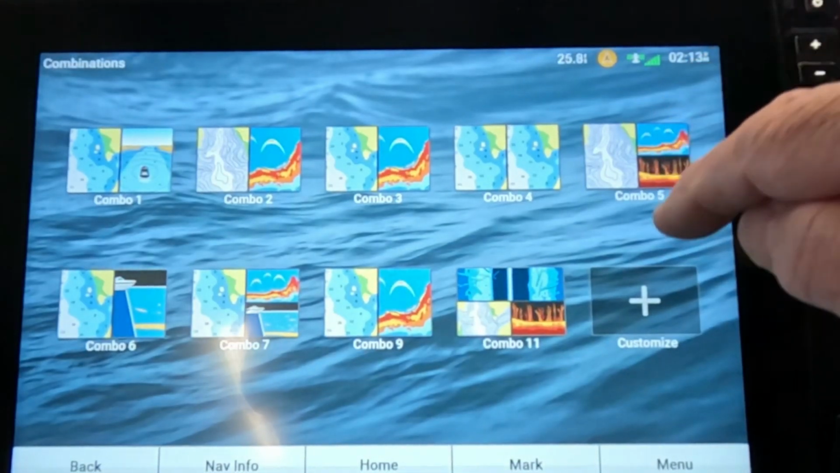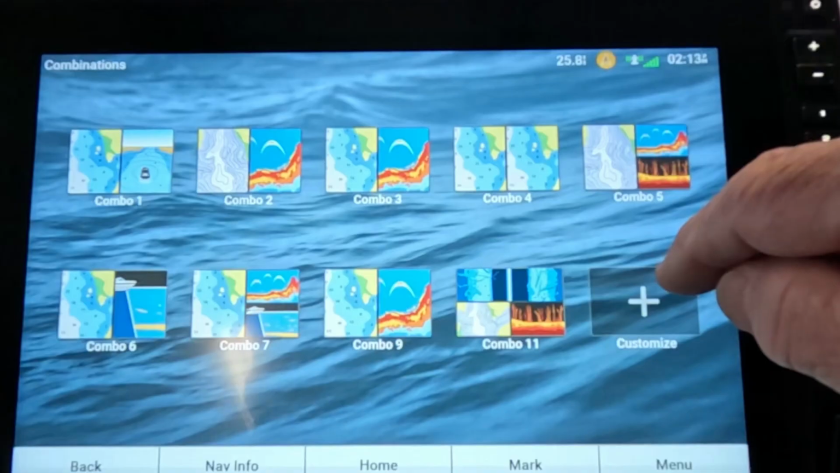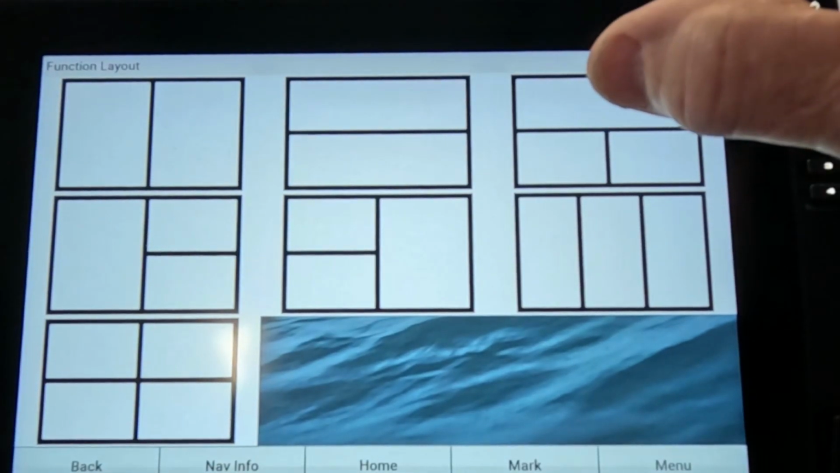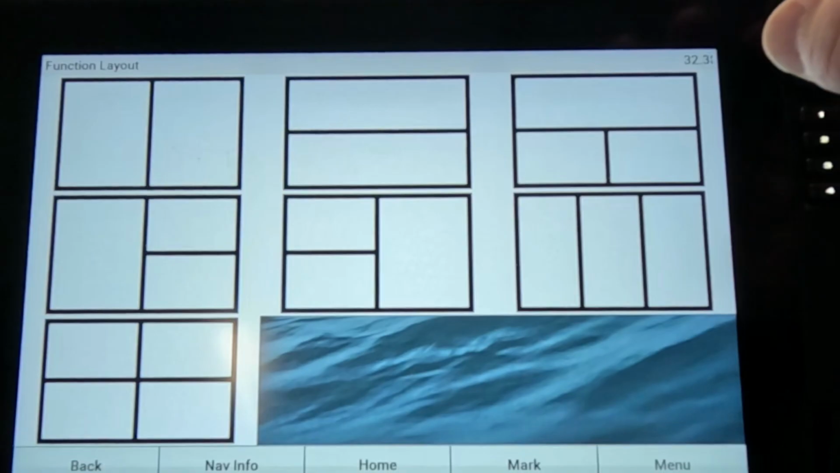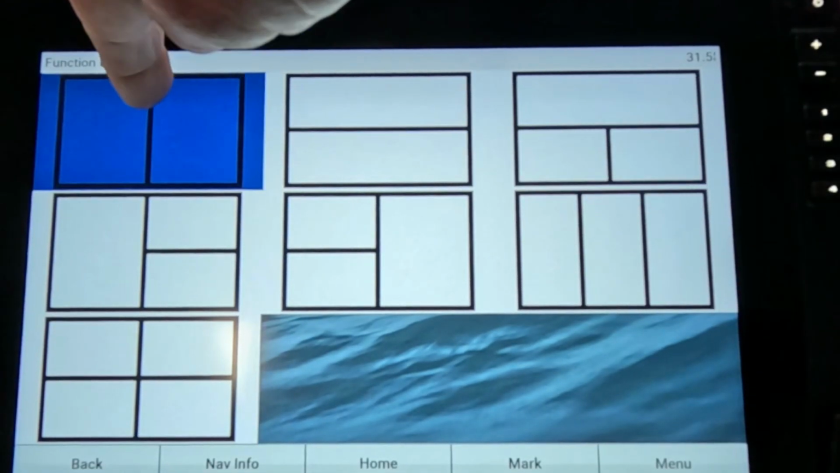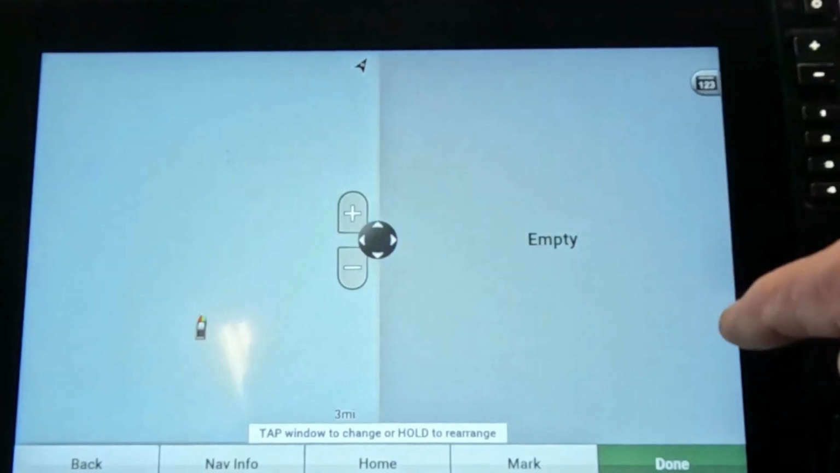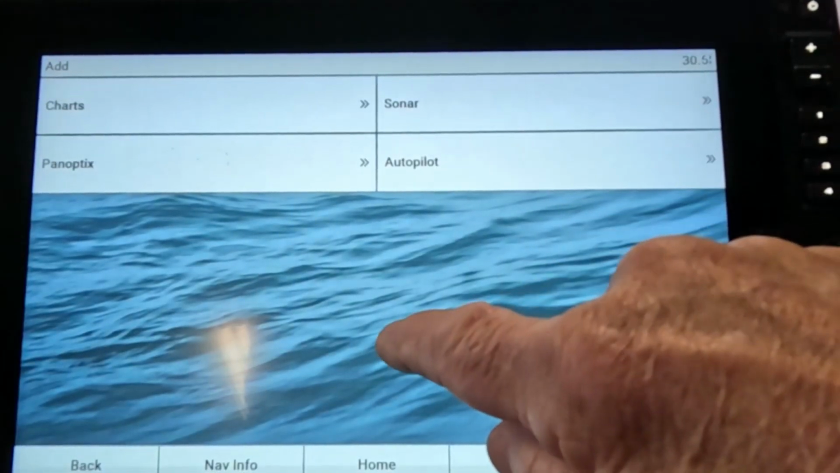We'll make one more. Now, when I'm live scoping, if I'm moving around with my live scope, I'm always going to have a picture of my live scope and a picture of my maps. I want to look and see where my waypoints are while I'm moving around, and I want to see that live scope. So we're going to choose this one again, and let's put our fishing chart in that one right there, and over here we'll put our live scope.